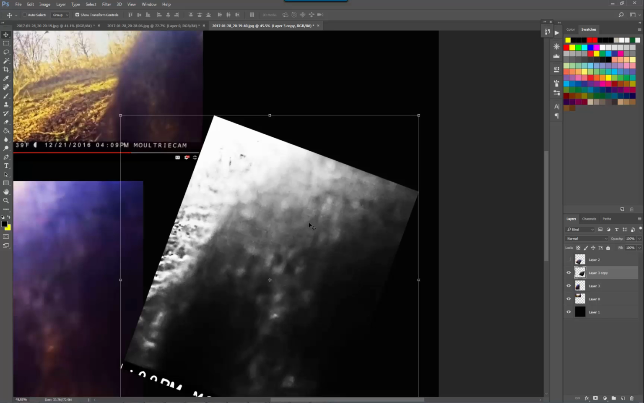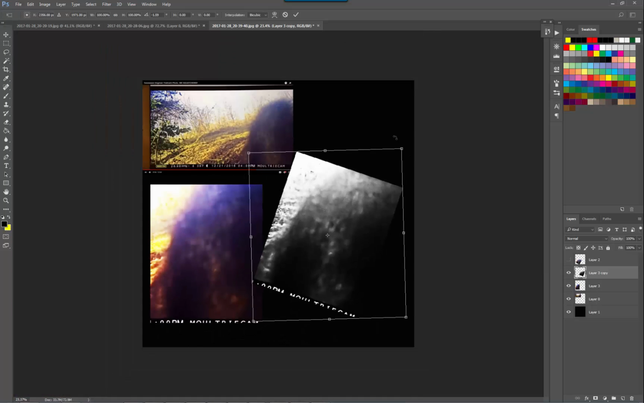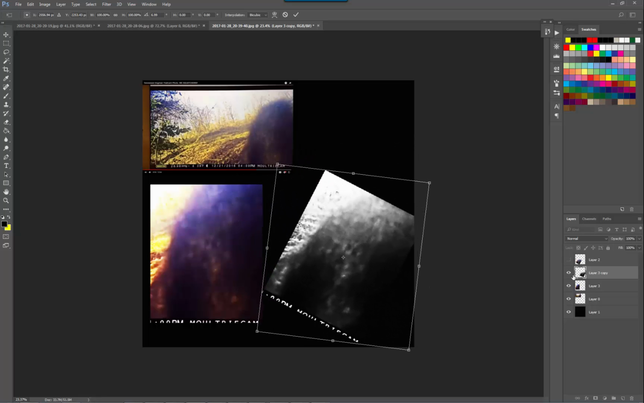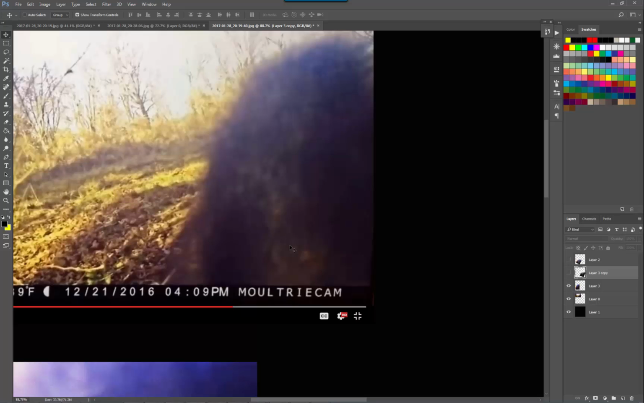But something else very interesting that caught my attention. Let's just close that one a minute. Here is a hand, I believe. To me that looks like a left hand, and this would be the thumb.